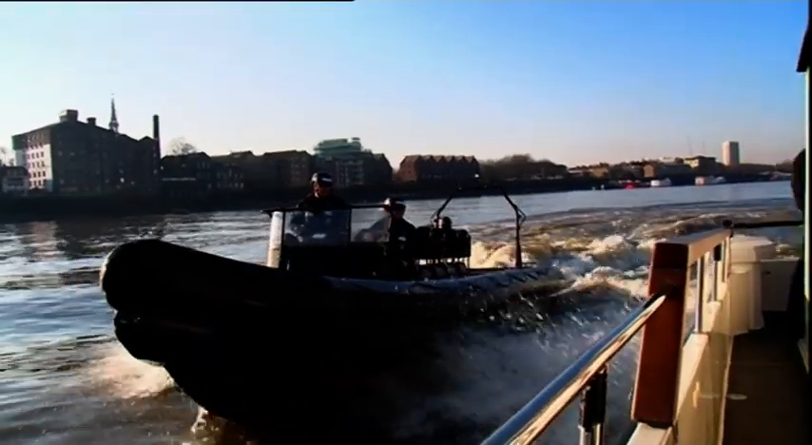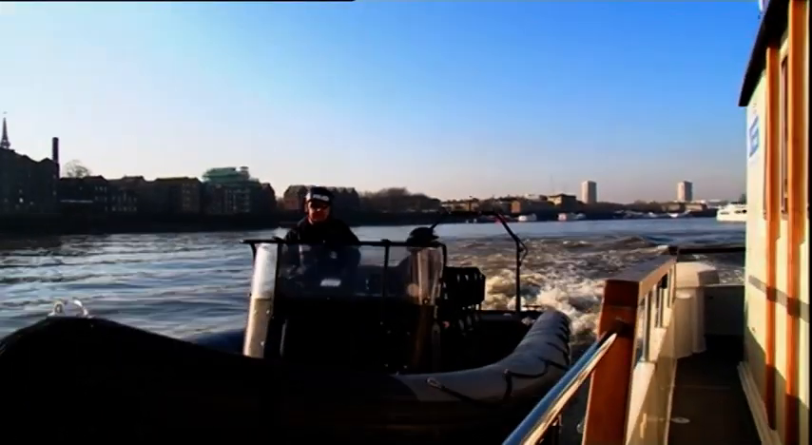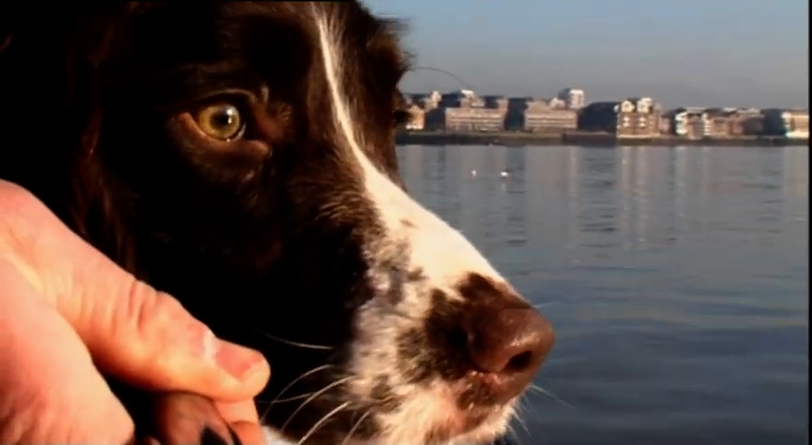This is the real deal. A high-speed raider that can take 6 armed officers and a dog team at 60 miles an hour anywhere on the Thames. Enough to frighten any dog.